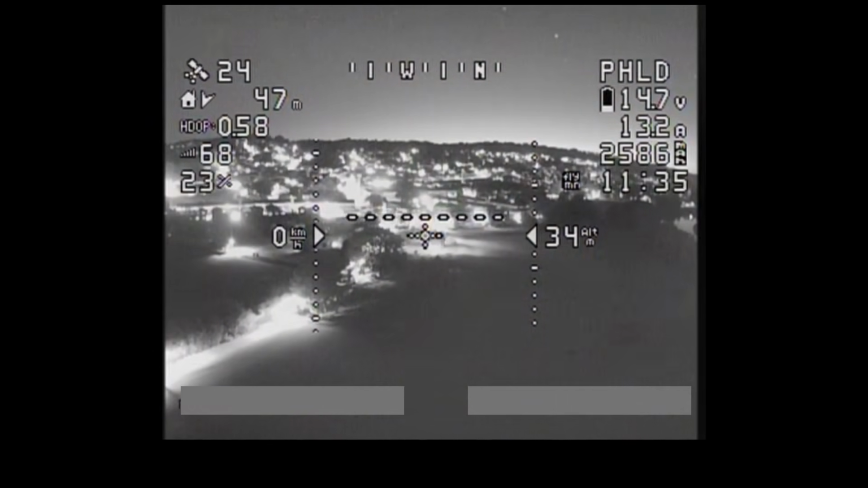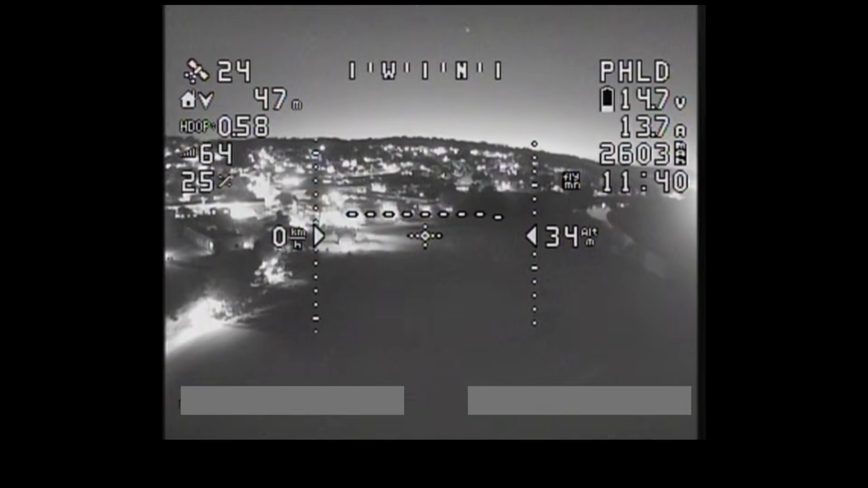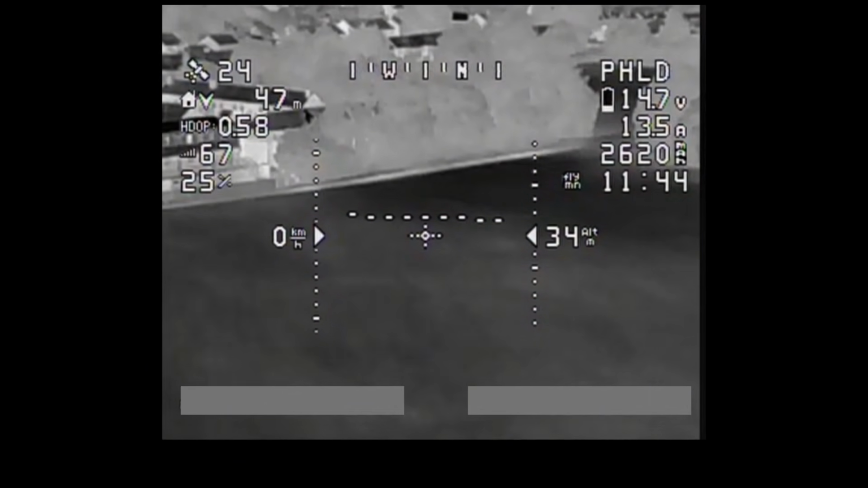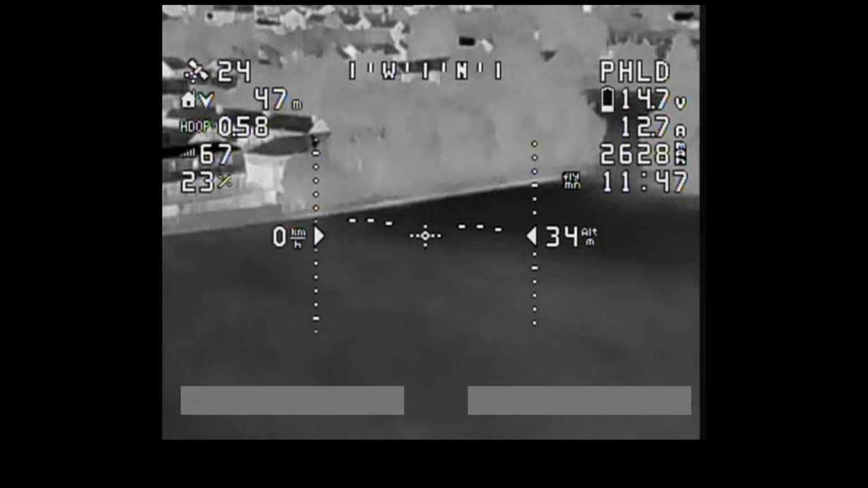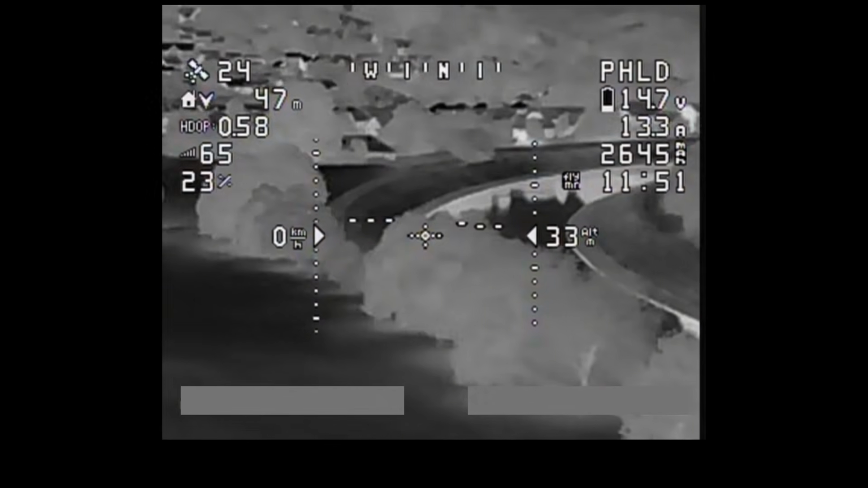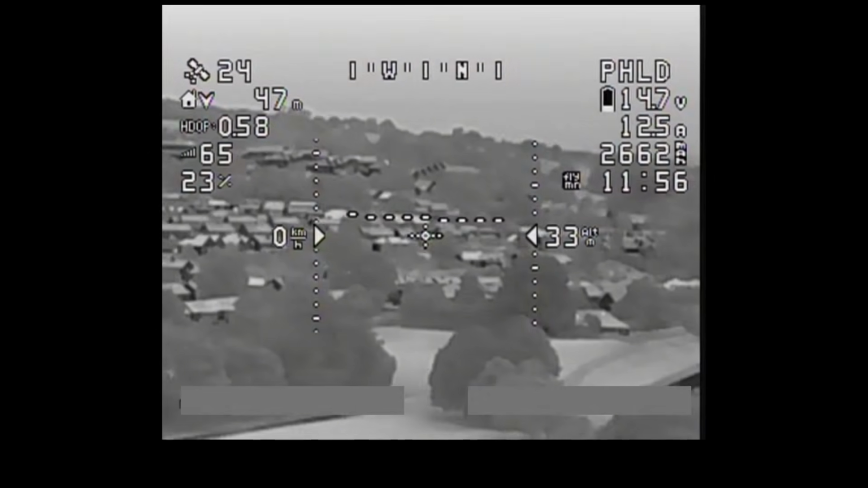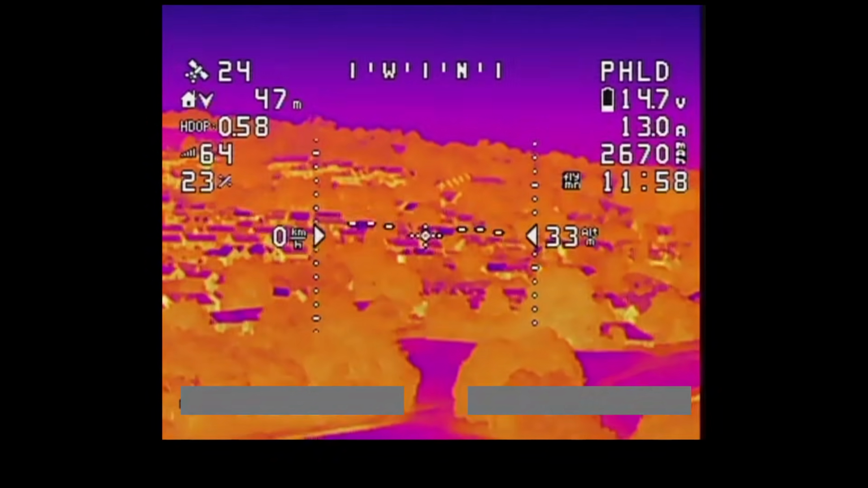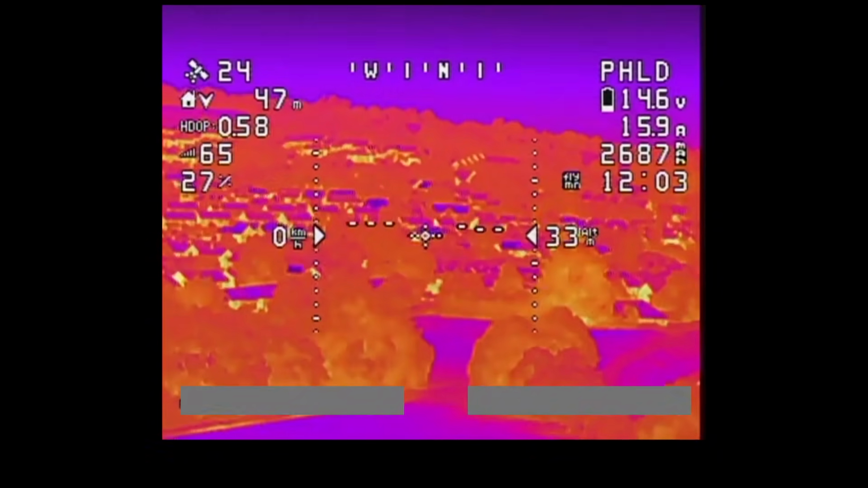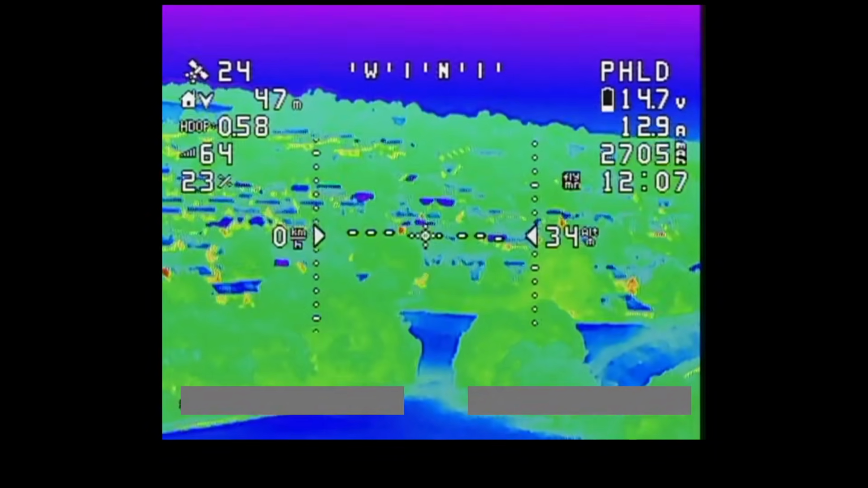So I should point out, I actually forgot to mention this earlier on in the video. This drone is running RD Pilot. And the battery that I'm using at the moment is a 3300 4S LiPo battery, which is far from an optimal battery for this. I could easily put a much bigger battery on board this aircraft, but I don't have one at my disposal at the moment. So with the battery I'm using at the minute, I am finding I get around 10 to 15 minutes of flight time. So I am rapidly approaching the end of the flight time here.